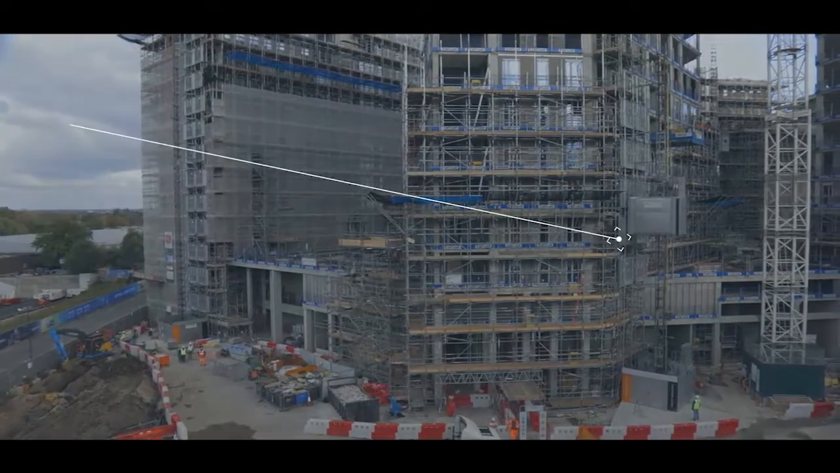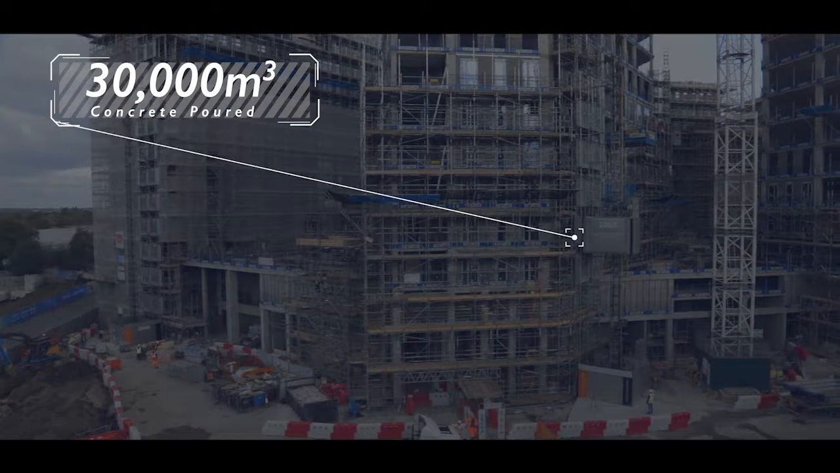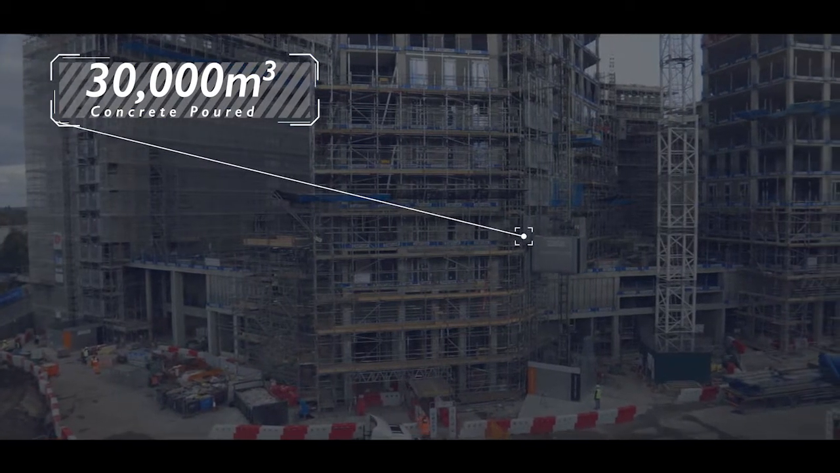We're currently in week 92 of a 190-week program. So on site, the superstructure and frame is very near topped out. We've nearly poured 30,000 cubic meters of concrete. We're about halfway through the program.